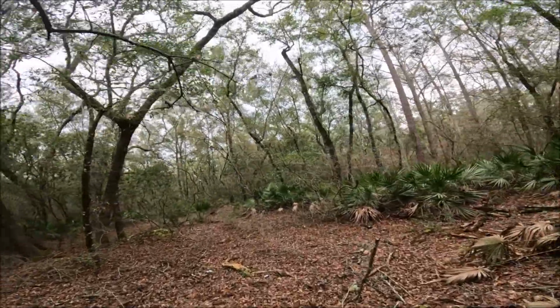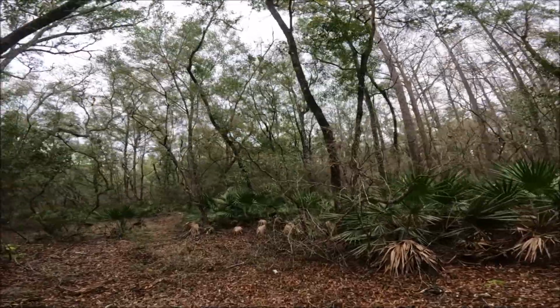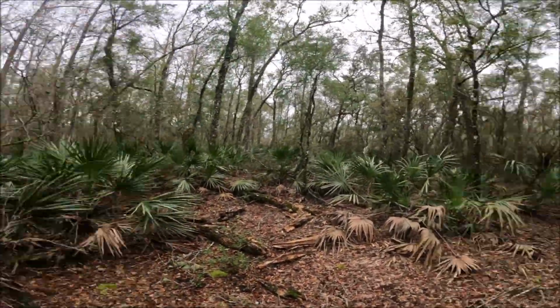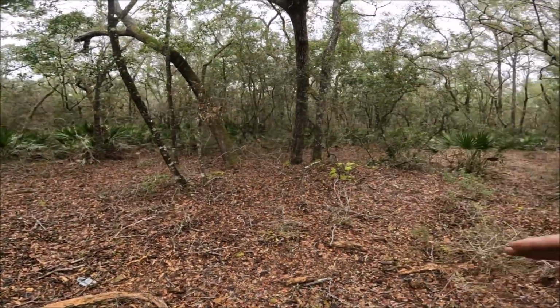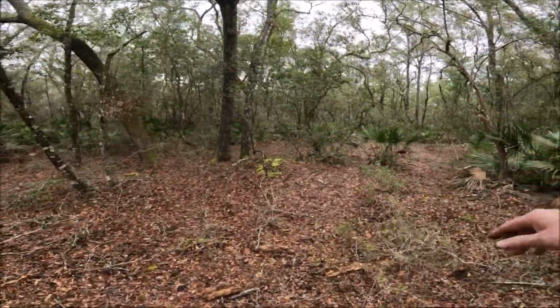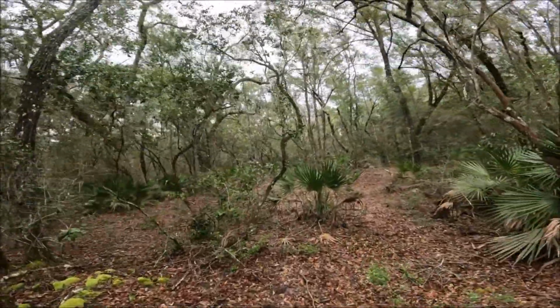But in actuality, this will change up a lot. As you can see, I went from these thick palmettos to just this little animal highway that's going through here.